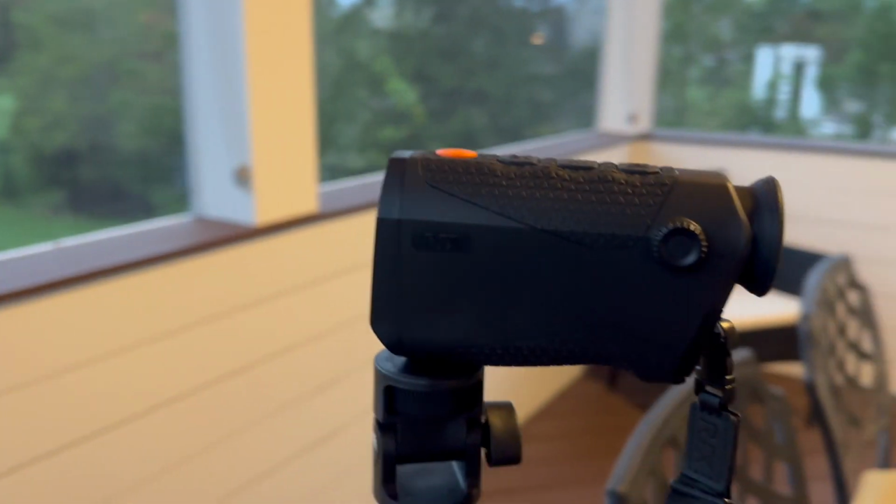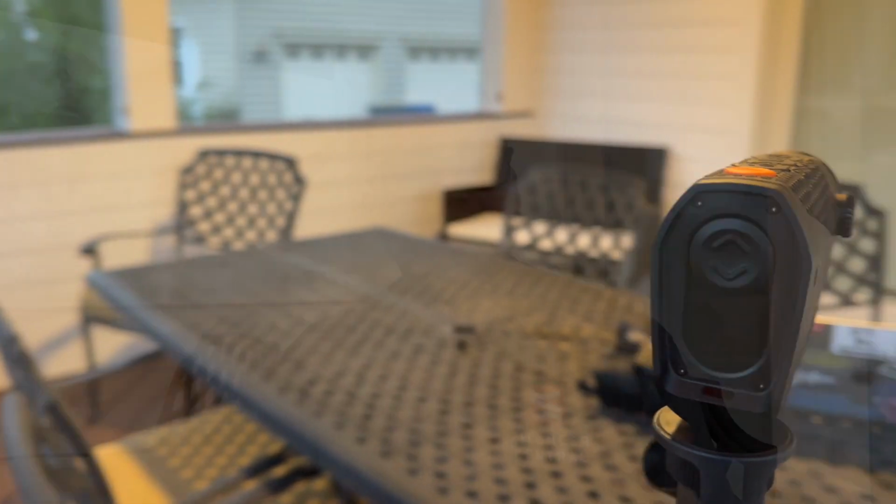It has an IP67 rating. What that means is that it is dust proof and water resistant. You can submerge this in water up to 1 meter for 30 minutes before it actually has any damage. One of the other features I like about this is the built-in lens cap. The lens cap is right there.